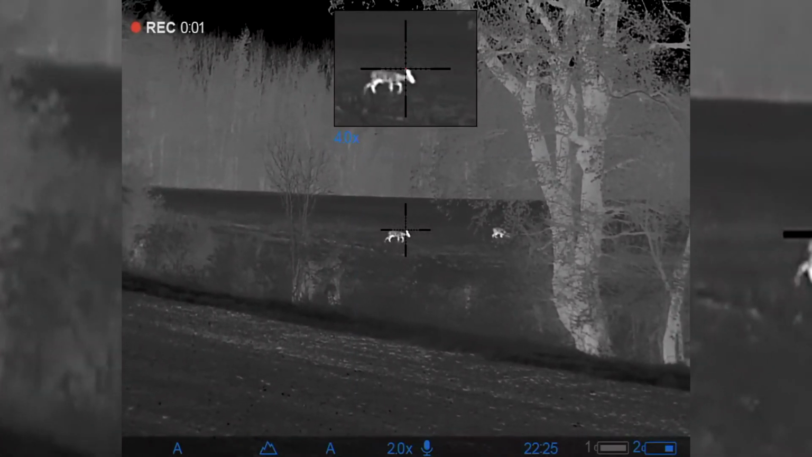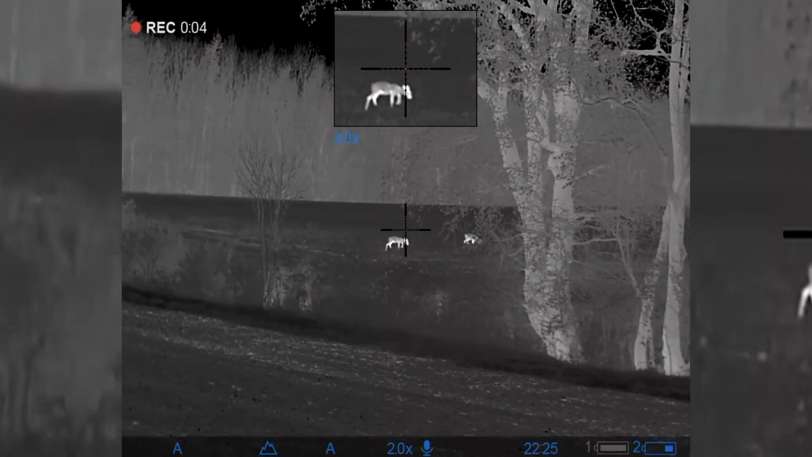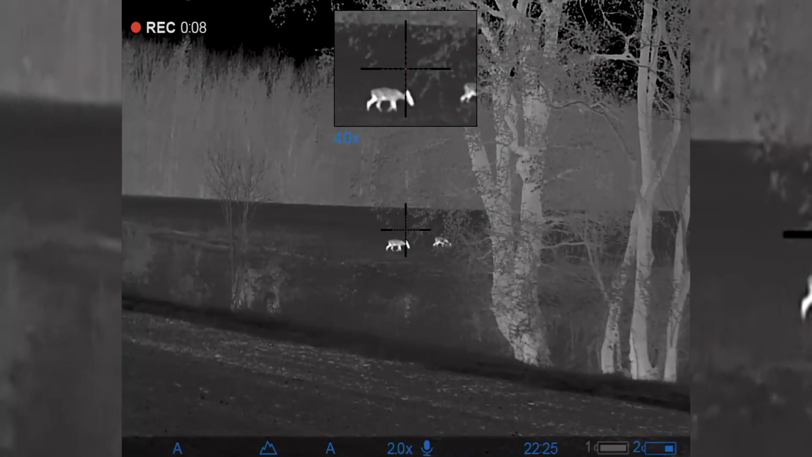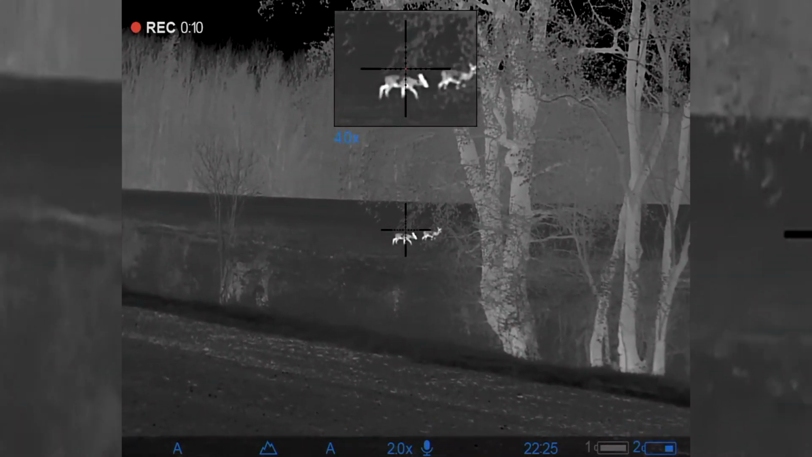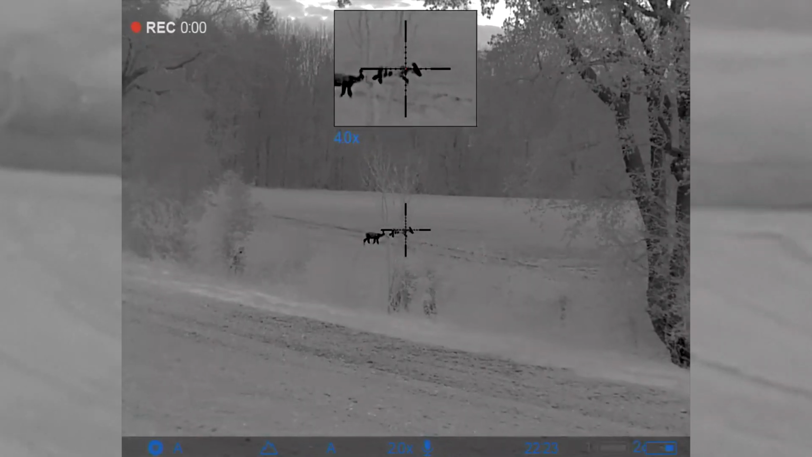Okay, and you're able to film on all the Thermion range? Yeah, you can do. Built in with the Thermion, you've got 16GB internal memory, which is fantastic. I think that equates to 6 hours of video and 10,000 pictures. So I think that's more than enough for anybody.